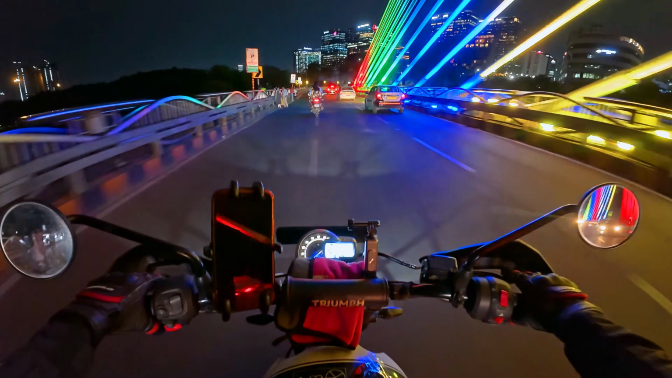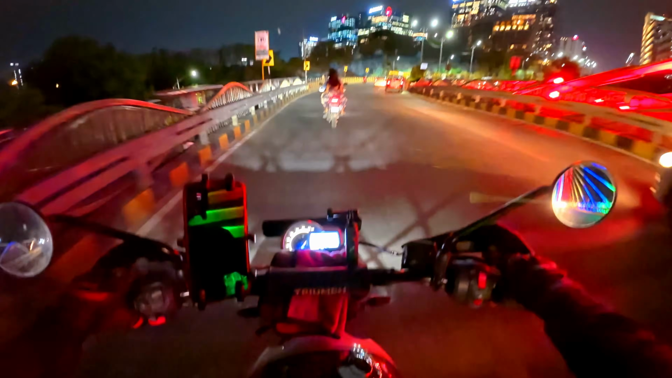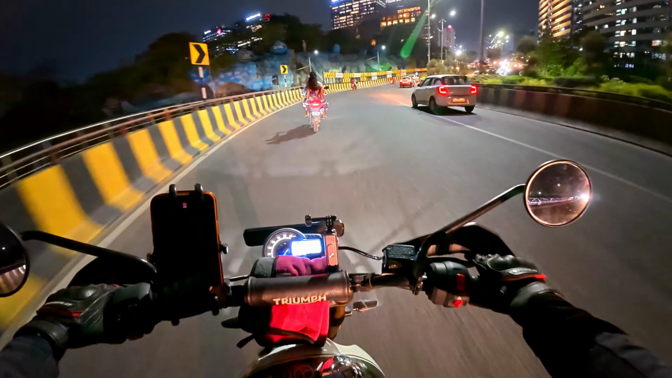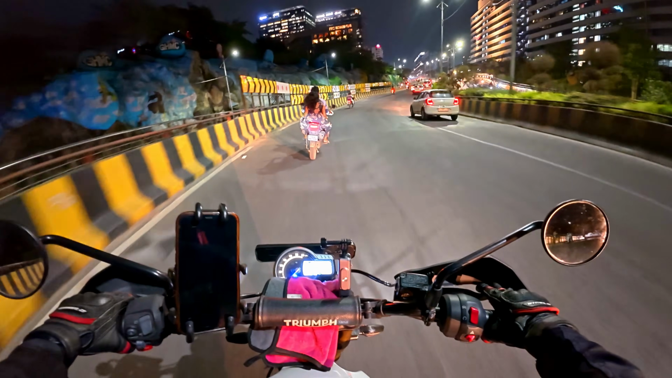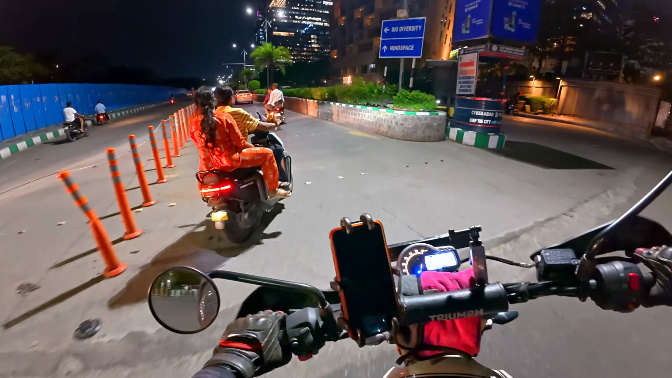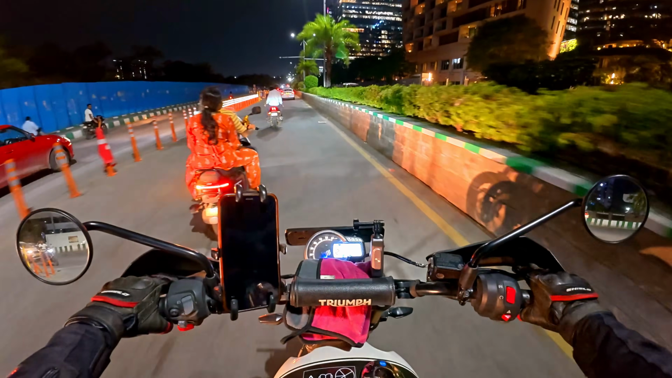I mean, nowadays life is very busy, because you are not able to meet your friends, you're not able to travel to your particular destination. I mean, some are able to, some are not. So yeah, this is the Bahadurpura city road. Yeah. So there is nothing much to show here.